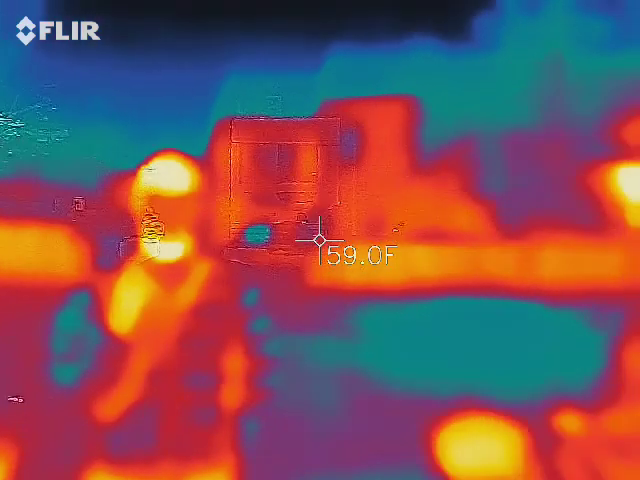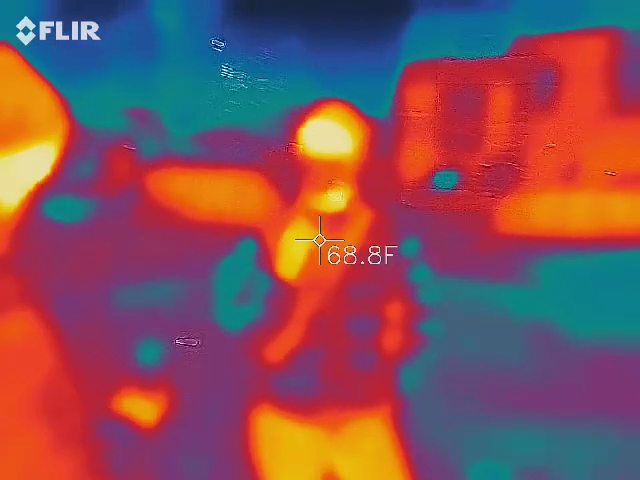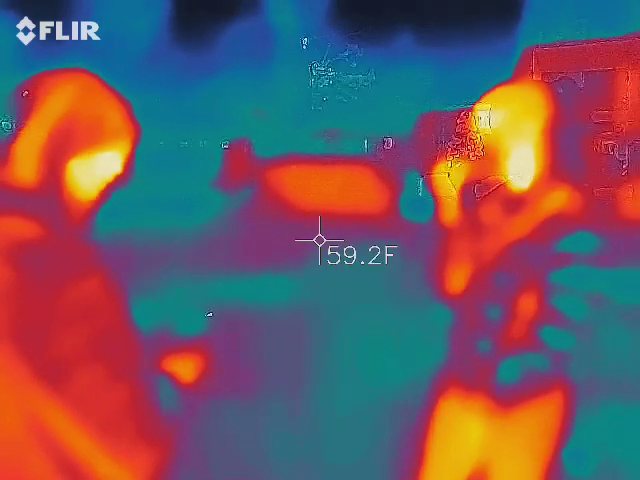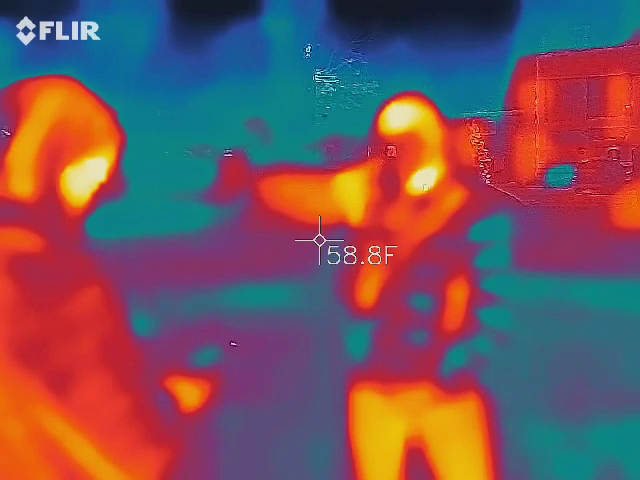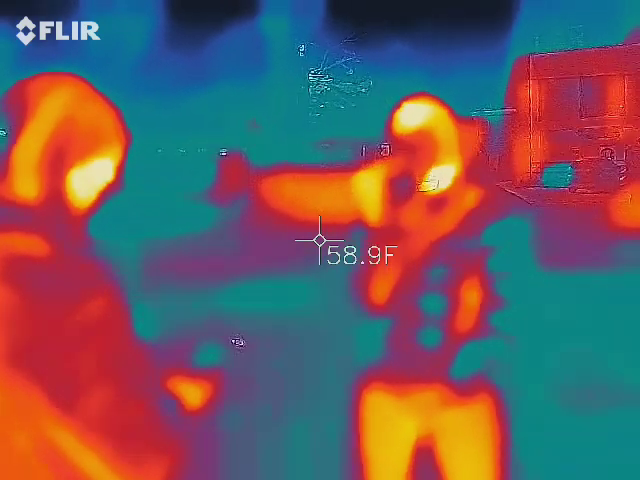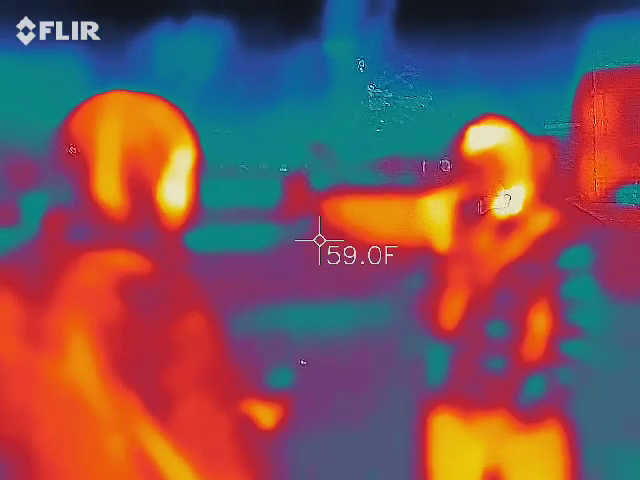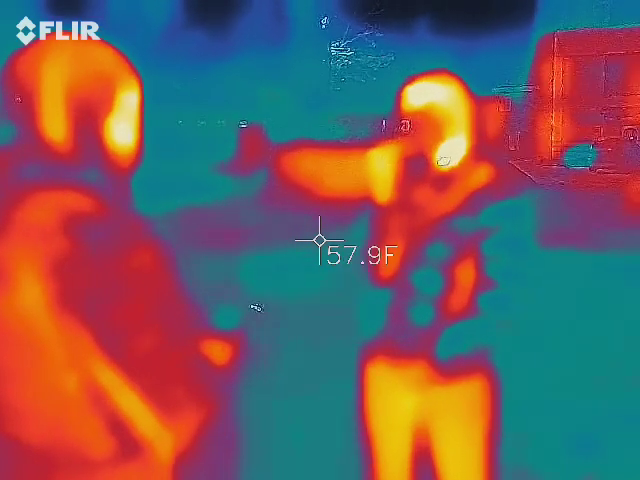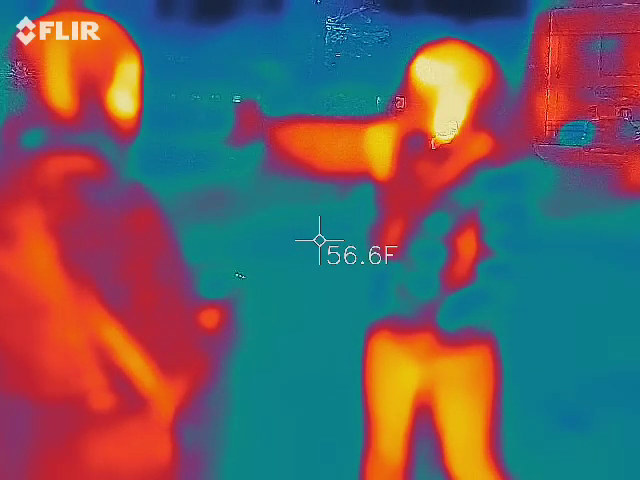Well, let me mask up and come take a look. Nothing seems too unusual, right? What happened to the mansion? Yeah, it's still blinking. There's that red space between her elbow and her dip there, on her right side. Oh yeah. Oh yeah.